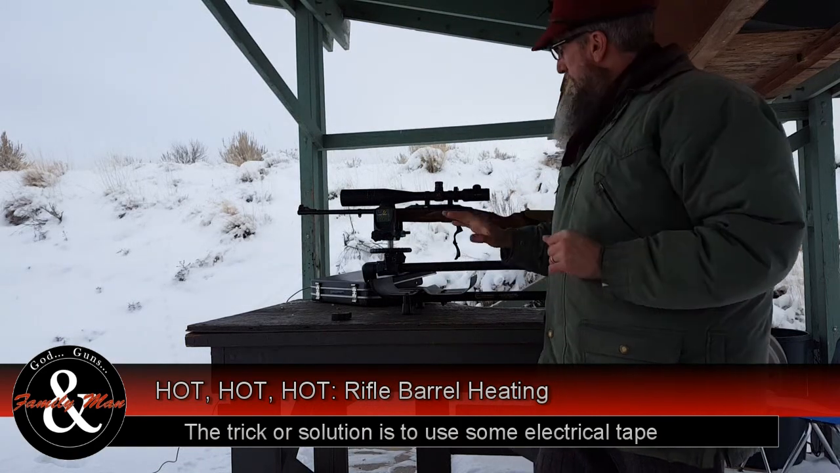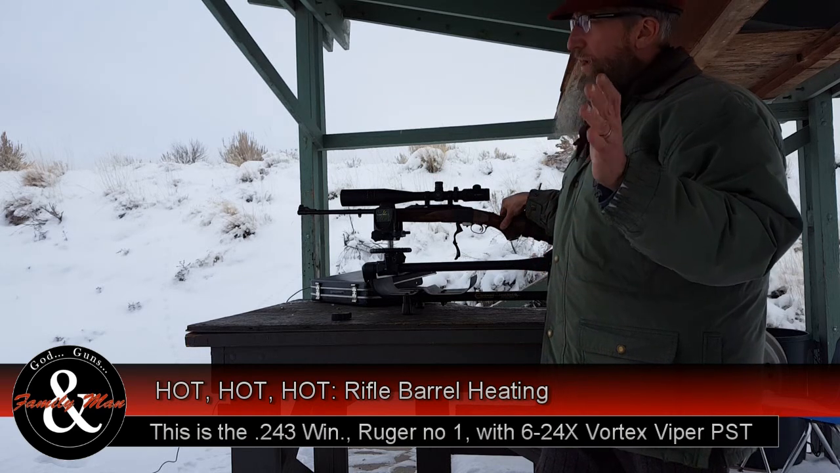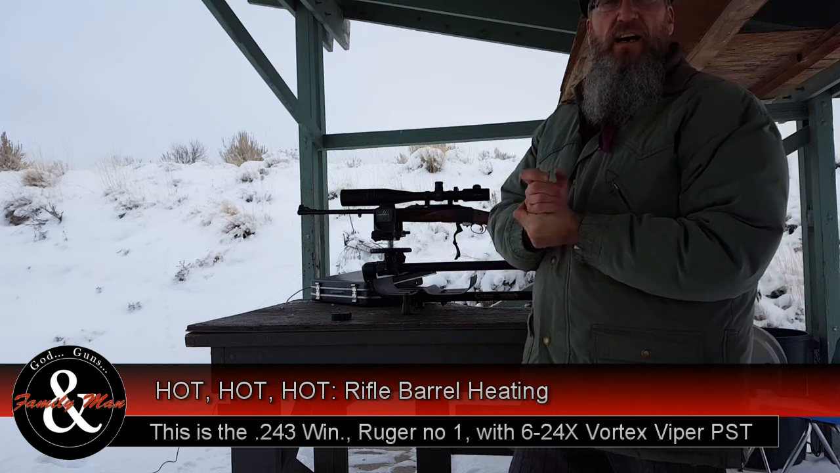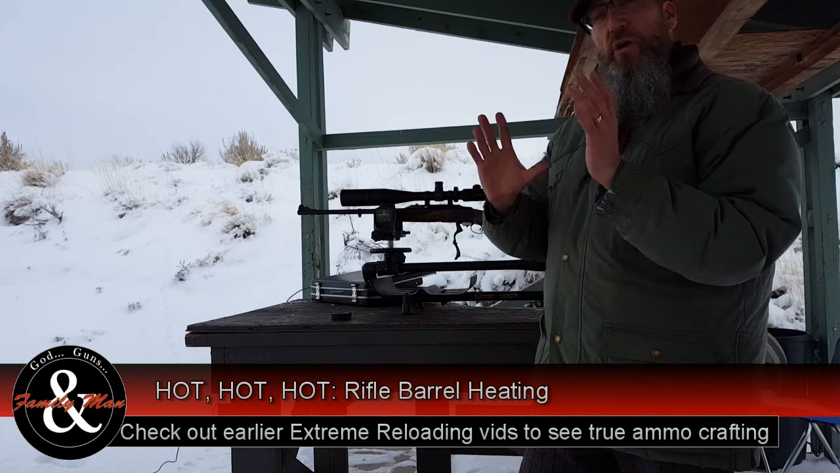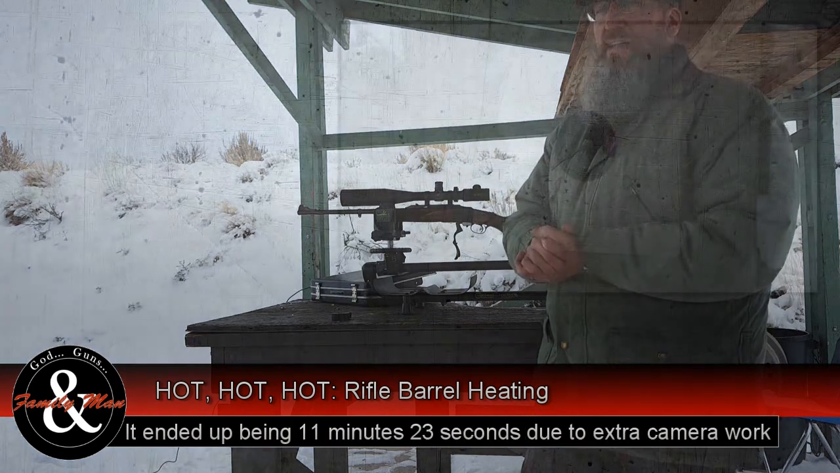I'm going to fire 5 rounds. This is a .243 Winchester. I'm using what I call my A+ ammo. It's absolutely as consistent and precise ammunition as possible. 5 rounds downrange, and I'm going to shoot it within 5 minutes. So let's get started. Let's get going.